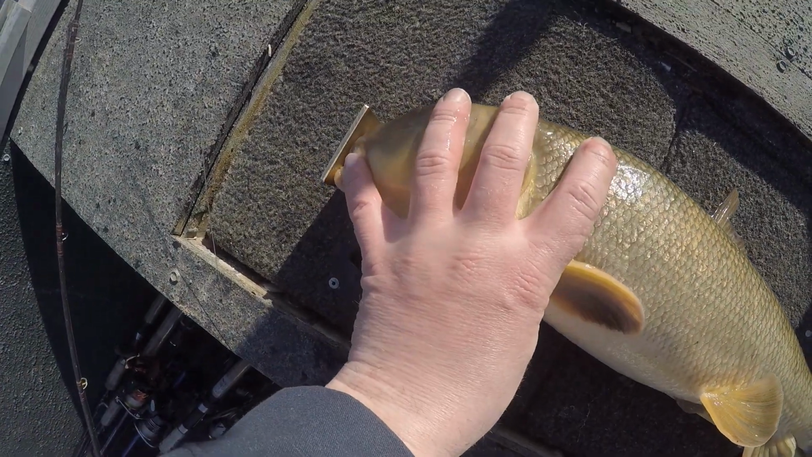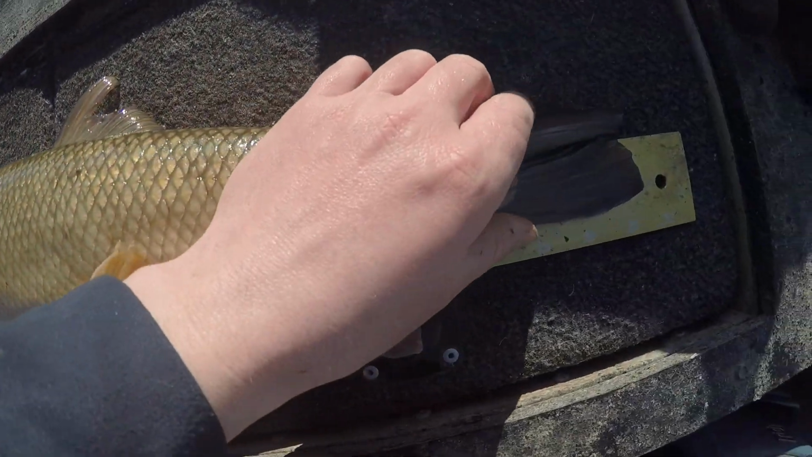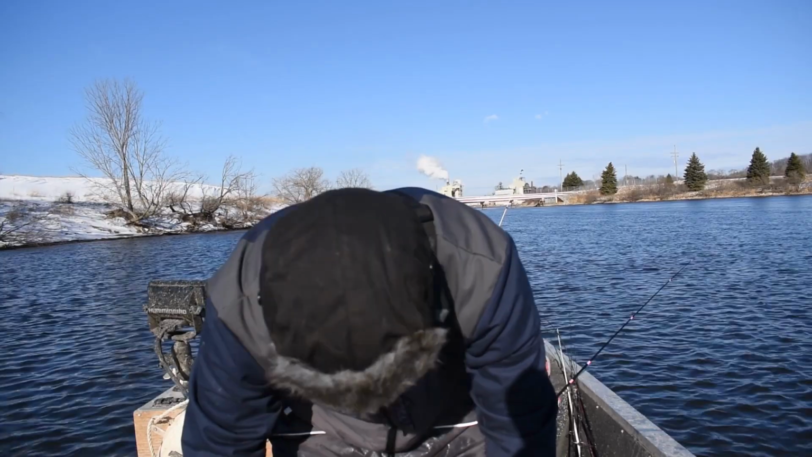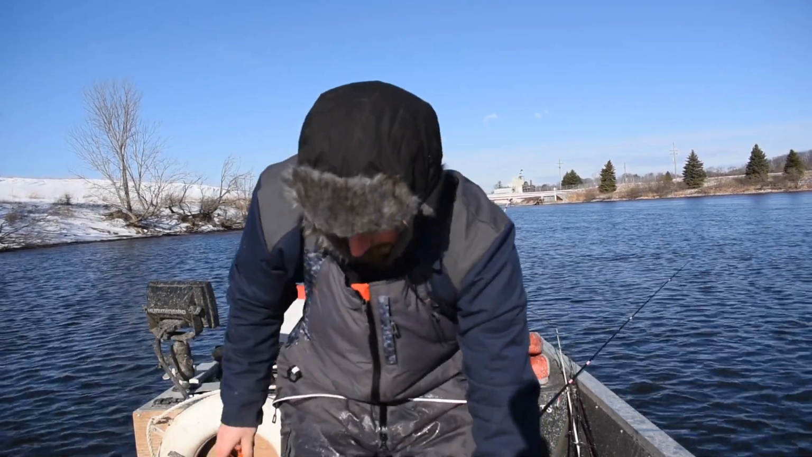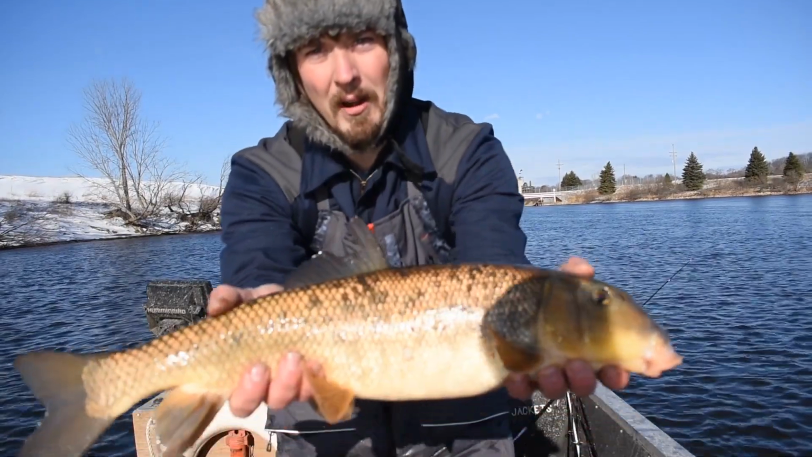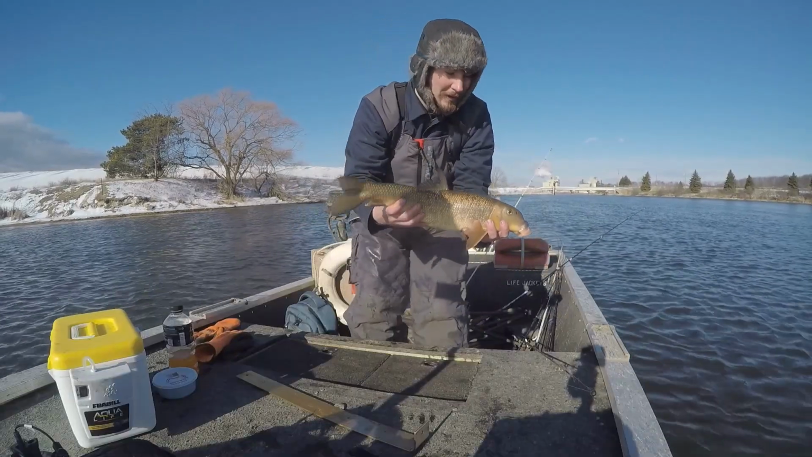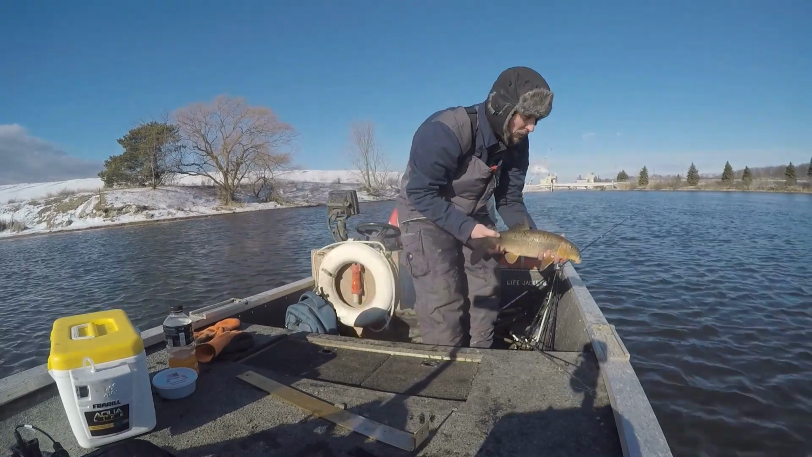Mouth closed on the bump board. Nose up against the end. Tail pinched. There we go. It's a Michigan Master Angler. 21 incher. Alright. I'm gonna let this one go. It's a big spawner.